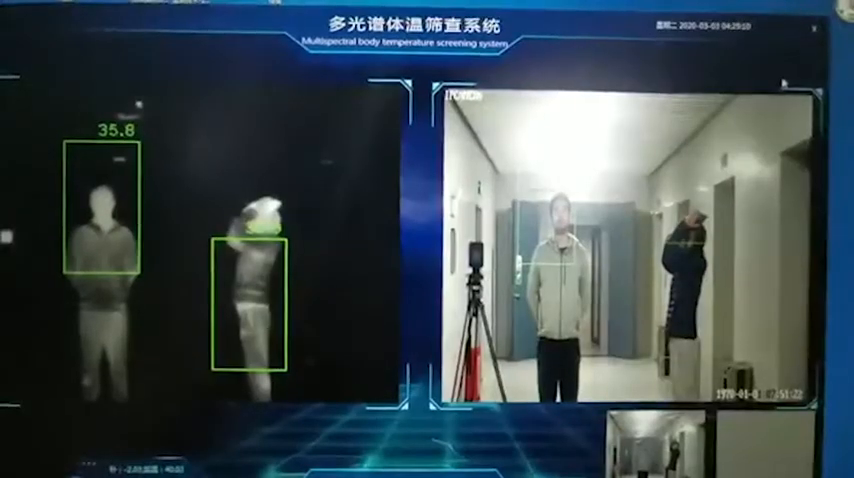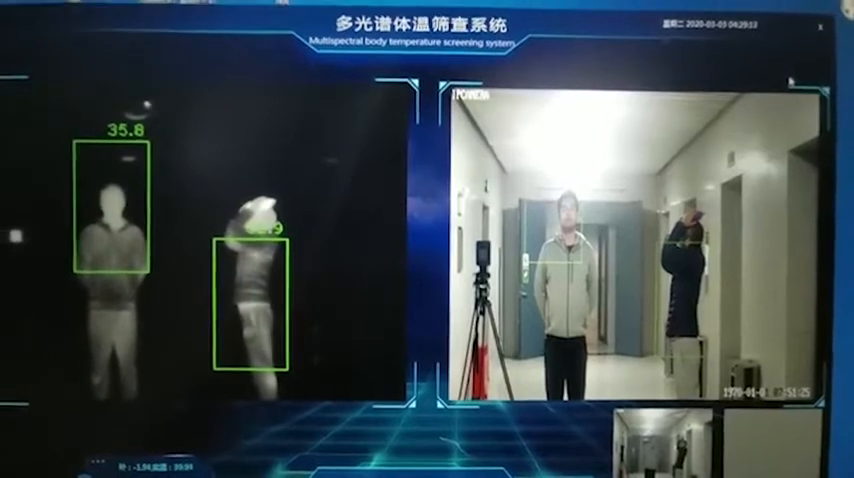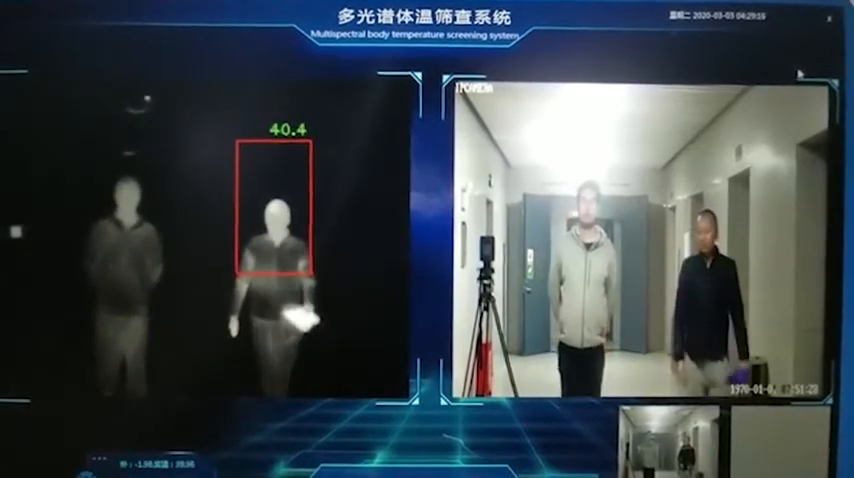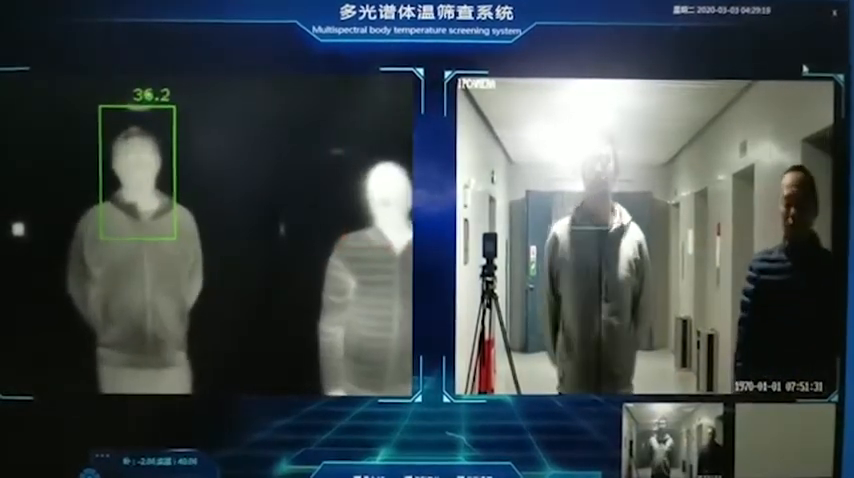A person is holding a hot water bag on his forehead. Five seconds later he removes it. The temperature is abnormal right away. The green box turns into a red box and the voice prompts that the temperature is abnormal.